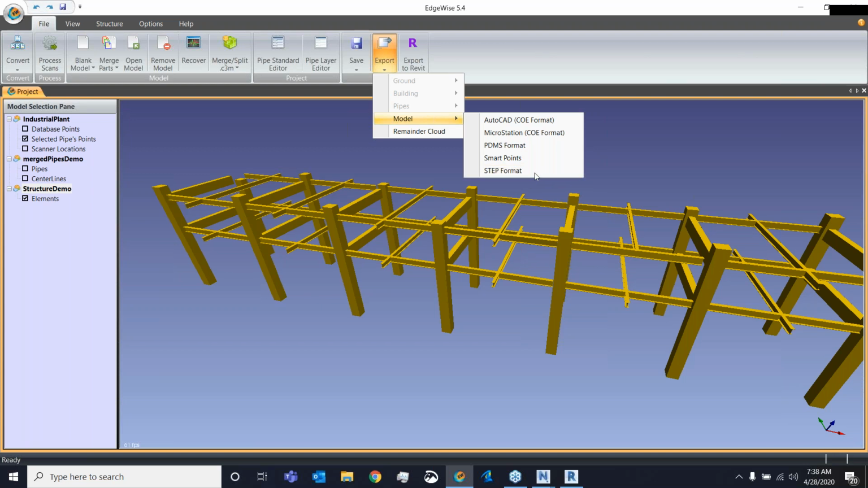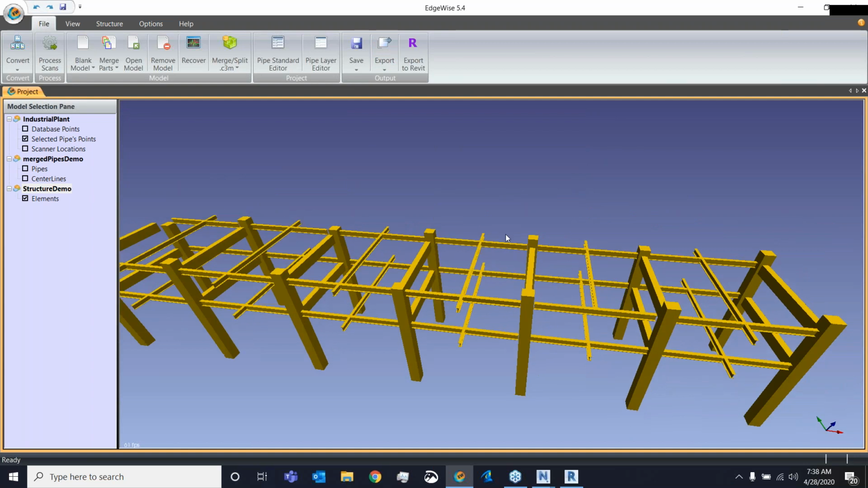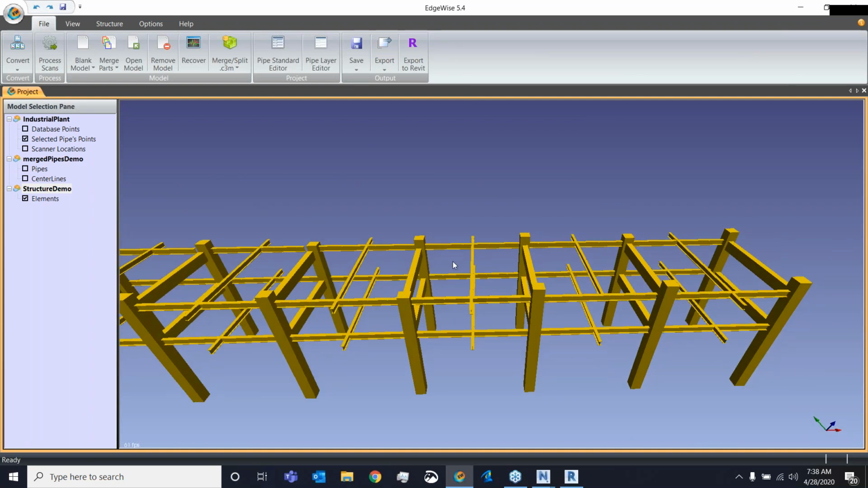PDMS does have its own plugin once again. This will bring everything from Edgewise into PDMS as intelligent structural steel elements. All right, and that is going to be the structural side as well as the piping side.